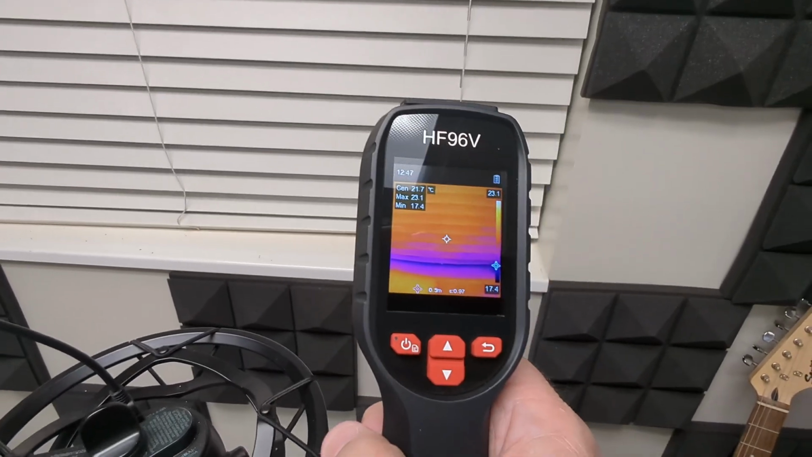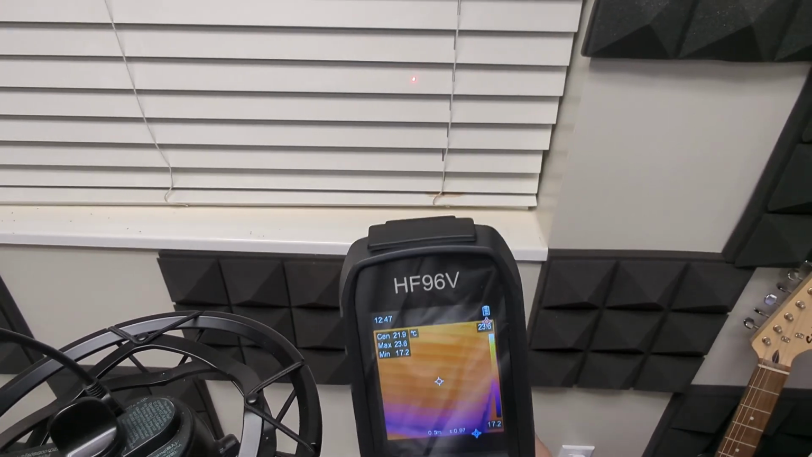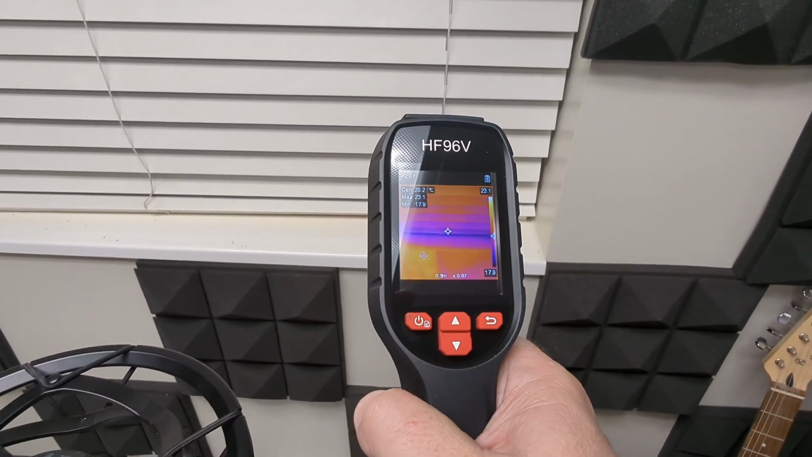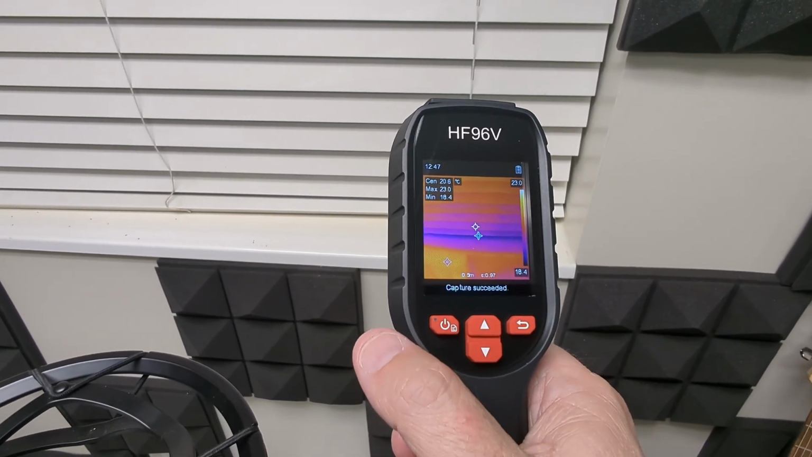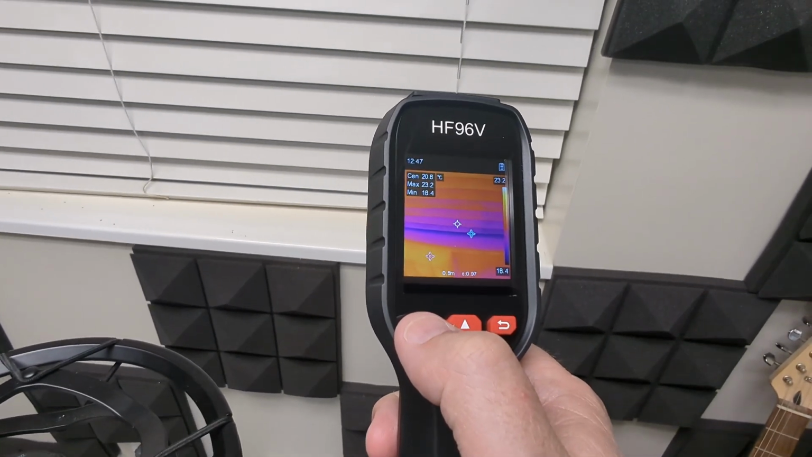So you can see right here, I'm just in my kind of studio, and there's the laser right there. I'm pointing it down at the bottom of the window. You can see that we've got some cold air obviously coming in. And then when I hit this button right here, capture succeeded, right? So I just captured that image right there, and it's actually going through. So let me go to a different place and see if we can get some other stuff here.